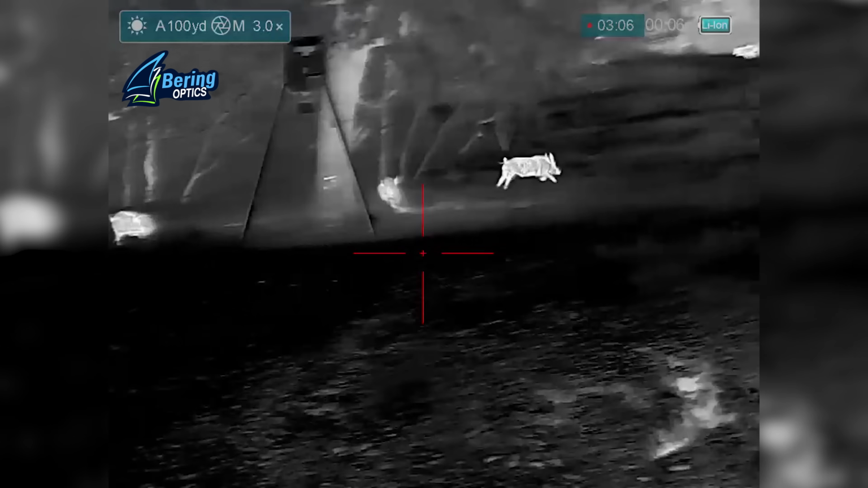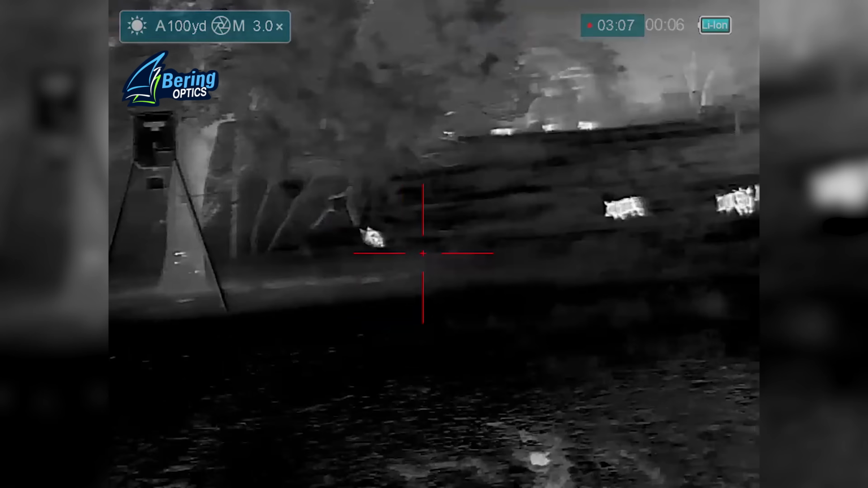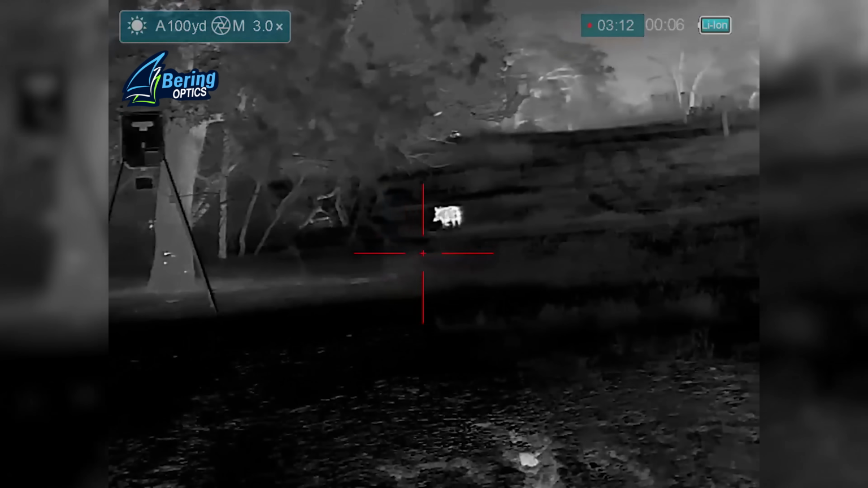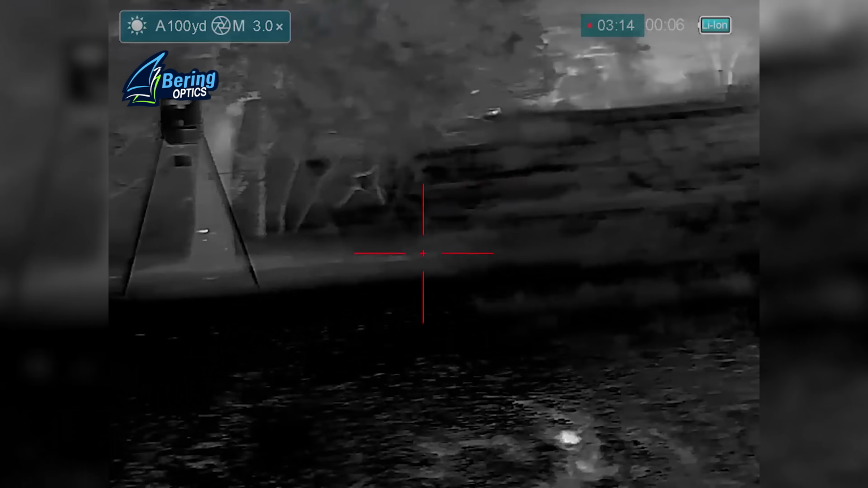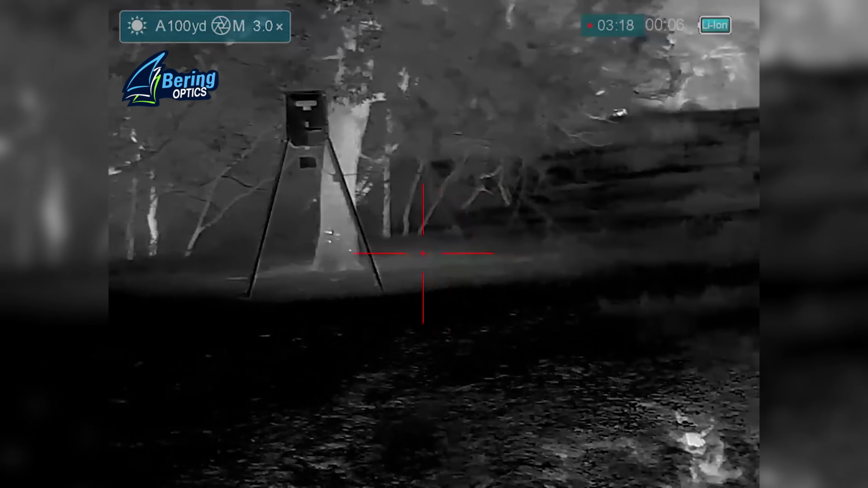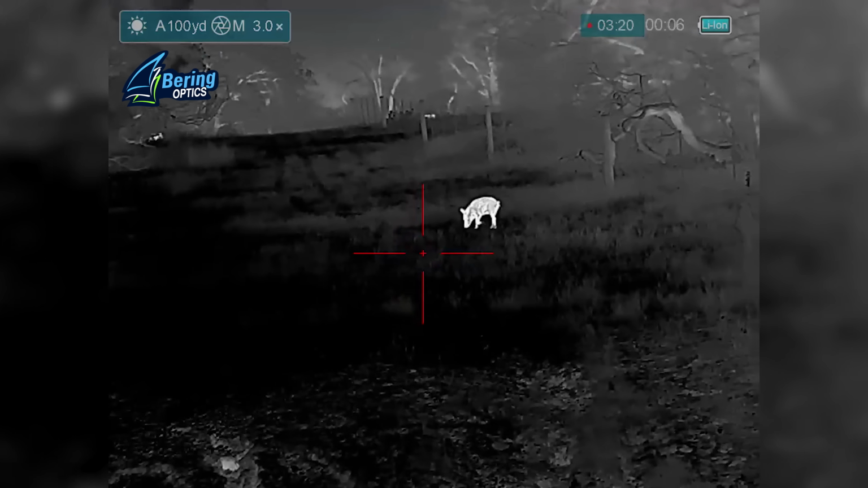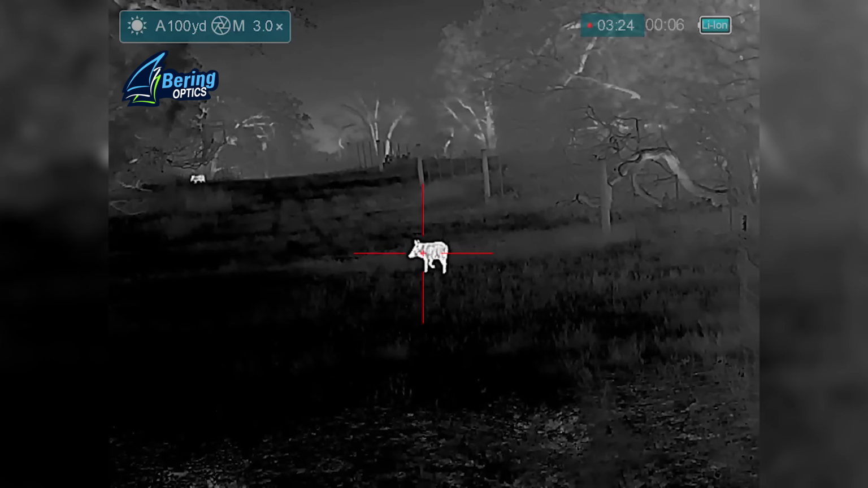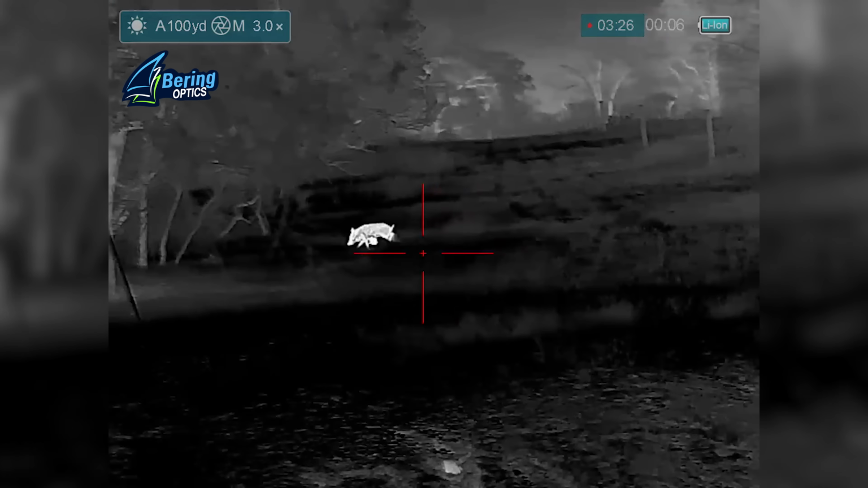So Taylor shoots and she whacks the first one, goes running off in the brush. But now pigs are just going every which way, all right? It's hard to figure out which one she's gonna go for next, but I know this little girl is gonna get a second shot on one. So I'm scanning around, looking at which one she's gonna shoot, and bam, she shoots. I catch it right at the last minute. She pops the second hog, and this hog doesn't go far at all either. There you go, that's a hit.